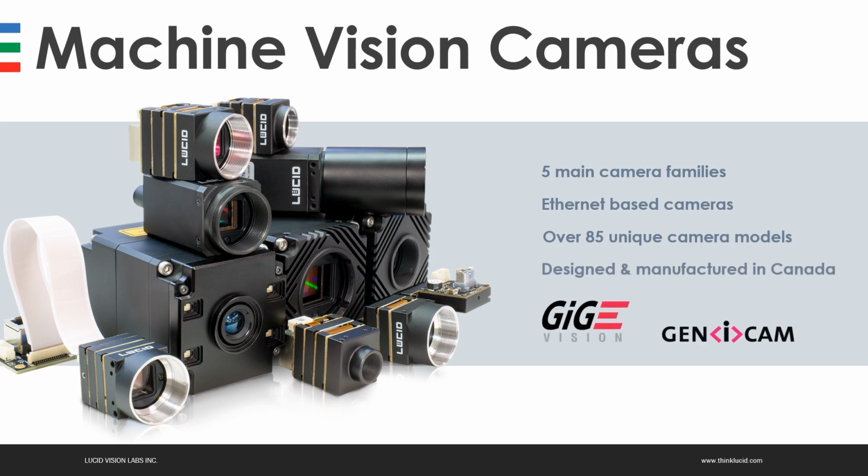To begin with, a few words about Lucid. Lucid is a Canadian company with over 75 employees as of today and offices in Canada, Japan, China, Taiwan, and Germany. Lucid has 5 main camera series, all of them based on the Ethernet interface covering from 1 gigabit to 5 gigabit and 10 gigabit in different flavors. We have, as of today, over 85 unique camera models. All of them are designed and manufactured in Canada.